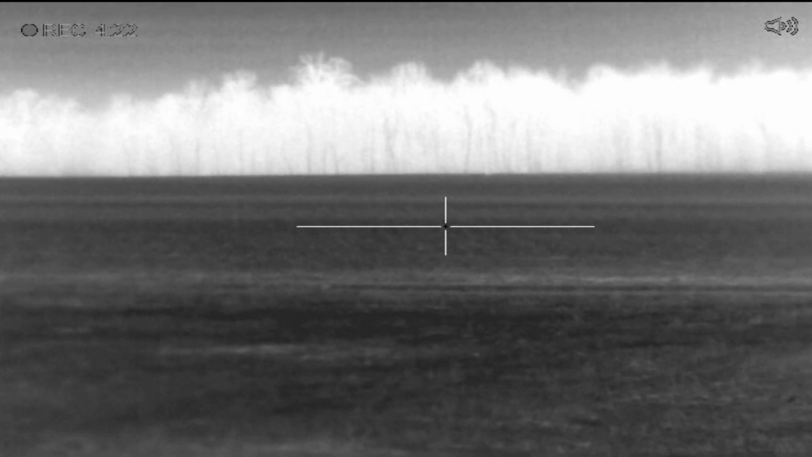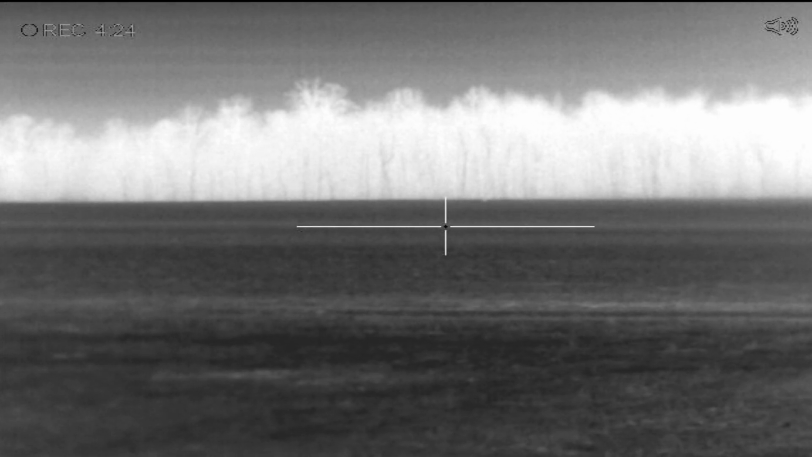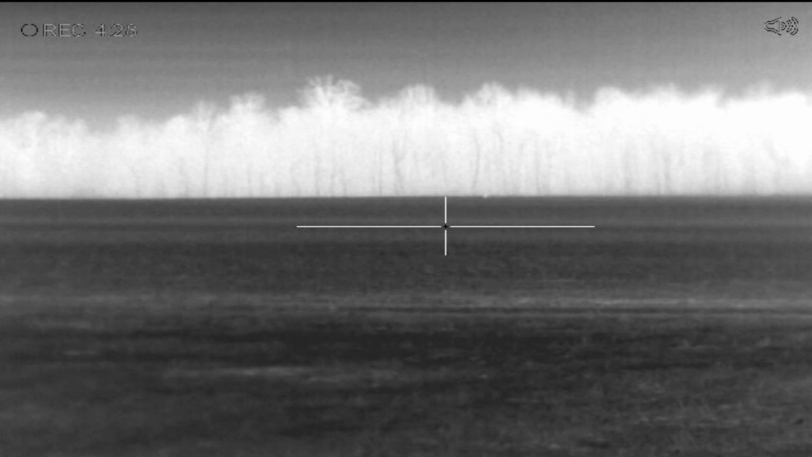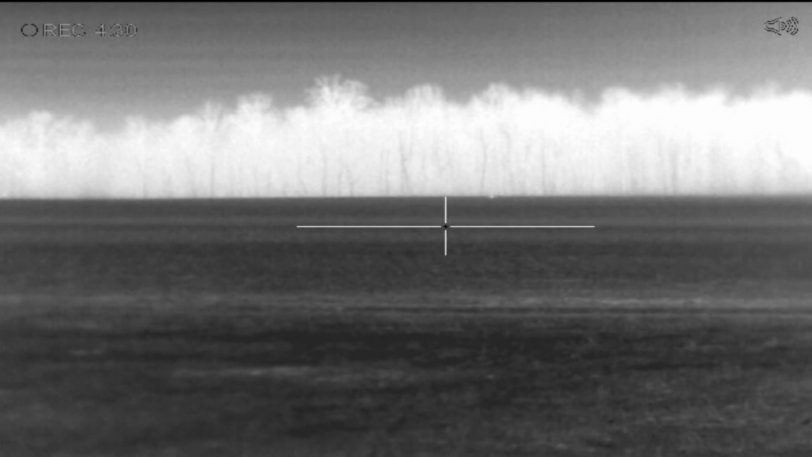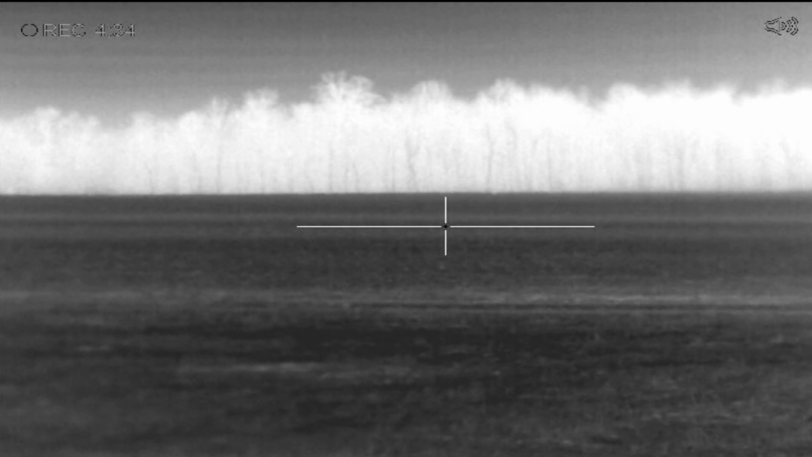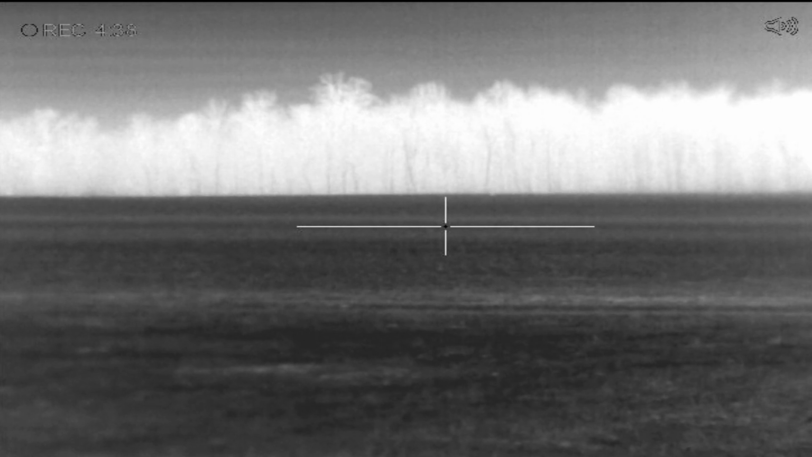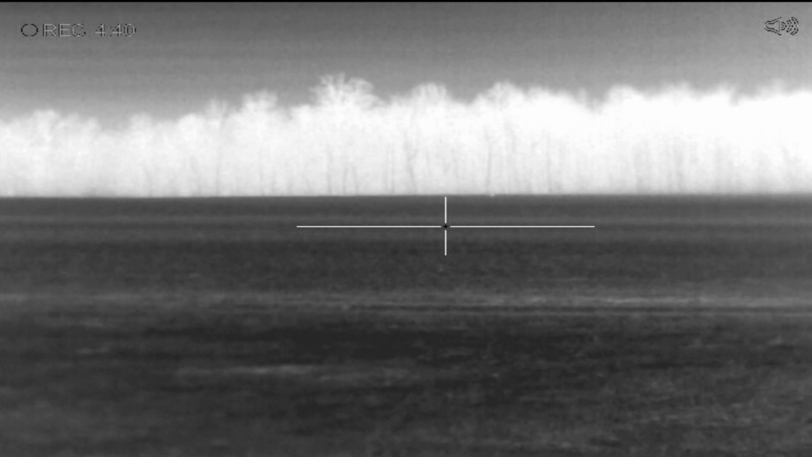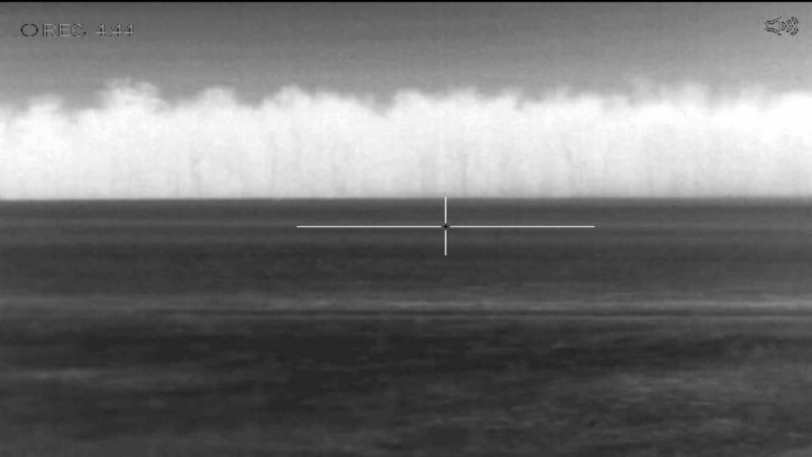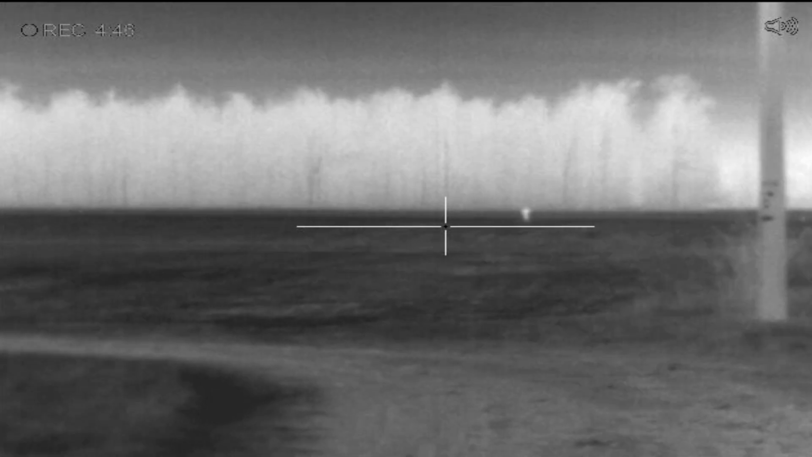He ends up getting back up, and I wasn't watching. I was walking towards him, and he runs just a small piece into the woods. He's probably 40 yards from the woods. I did not see where he went in. That was the downfall. I'm not going to be able to retrieve this coyote. I couldn't find him. That was a long shot.